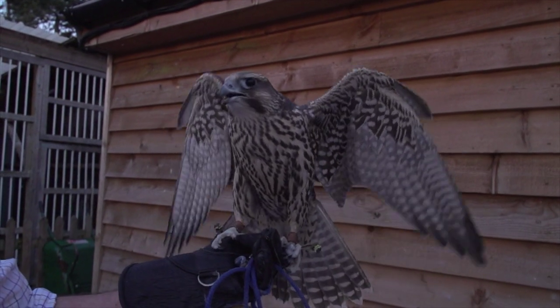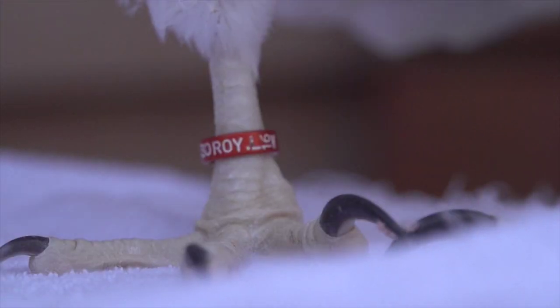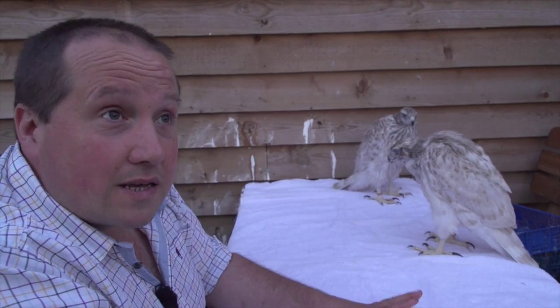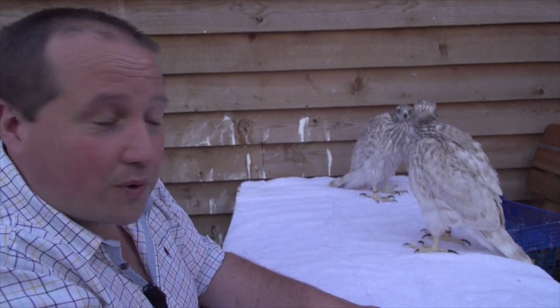What about those birds? Most of his young brood has gone, but he does have a few still finding their feet. Most of the falcons have been shipped off now, so things are starting to quieten down, and it's about time that we went out and started creating a little bit of havoc with the fox population and maybe get out and do some stalking, hopefully.